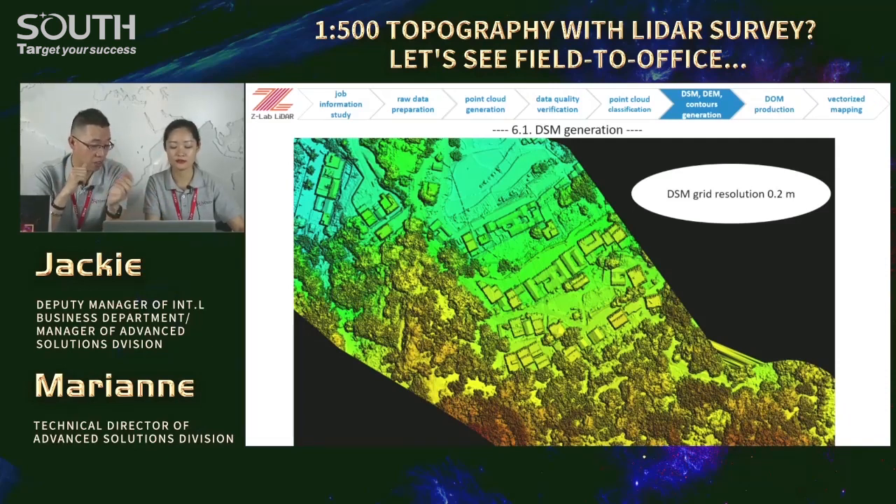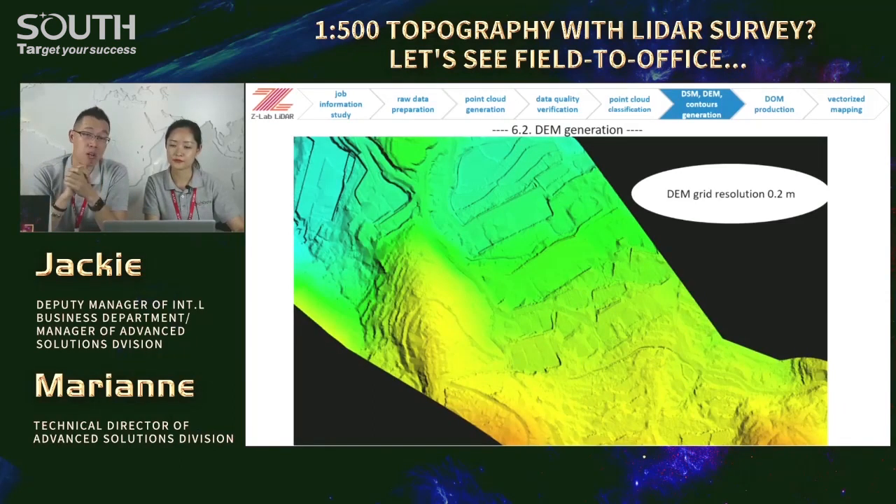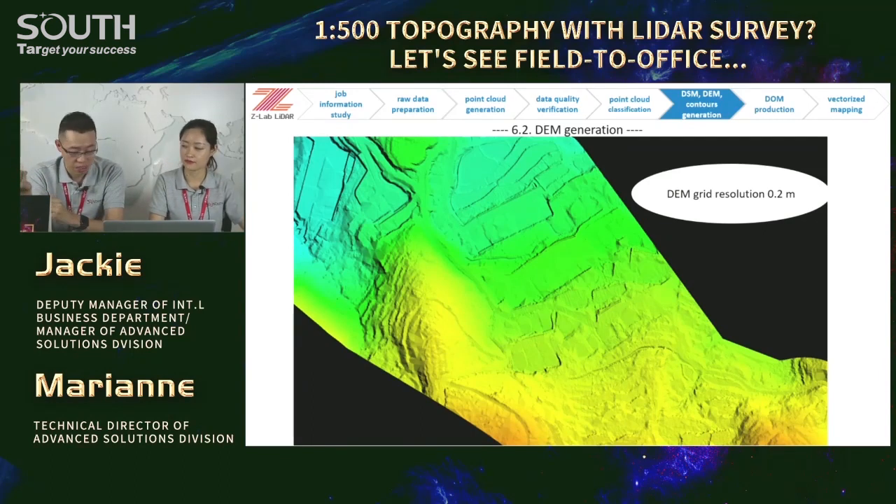Yes. Then, based on the efforts of intensive classification, most of the ground points would be kept in the point cloud for generating the digital elevation model, like this. See, all the ground objects were removed, and we got only the bare earth surface there. See, like this. Now it's bare. And that's one of the major outputs in topography. Yeah, DEM is very critical.